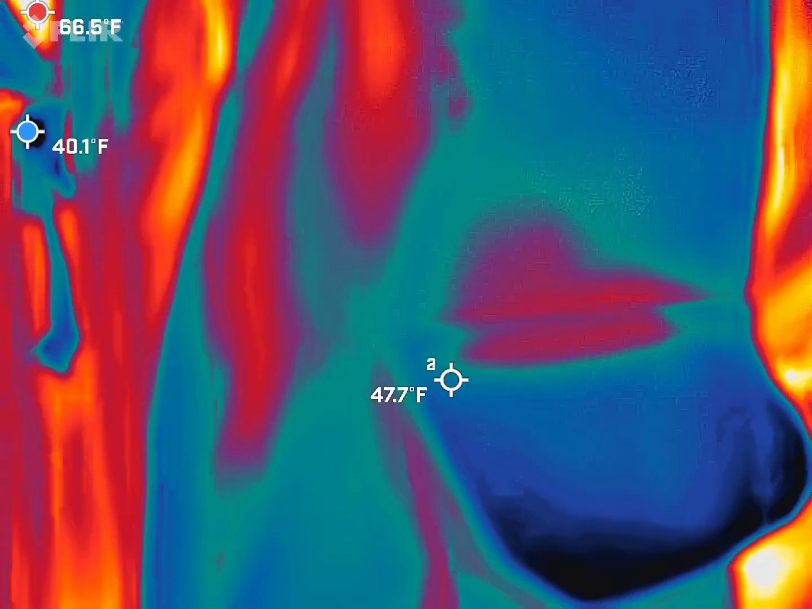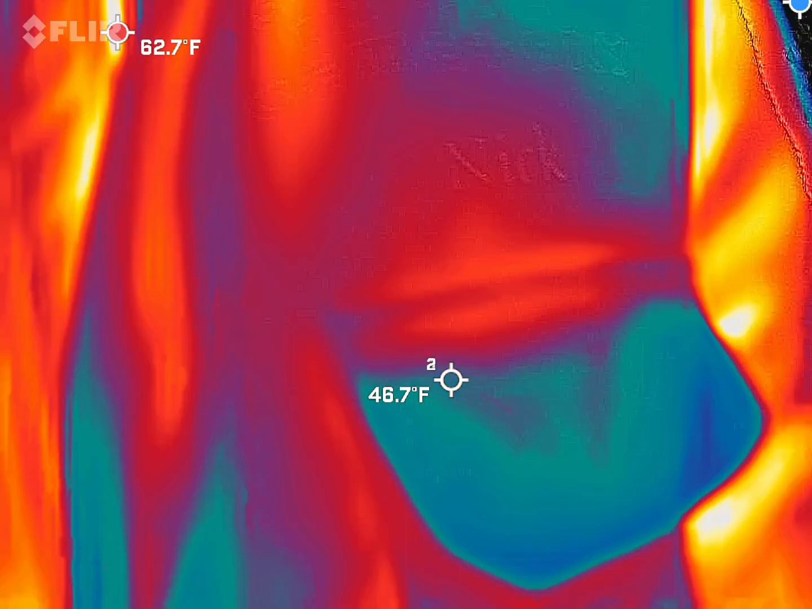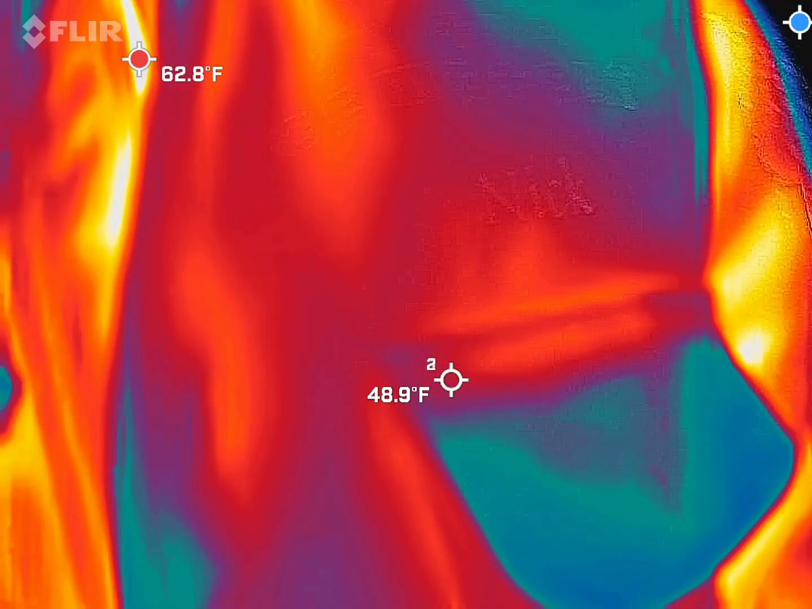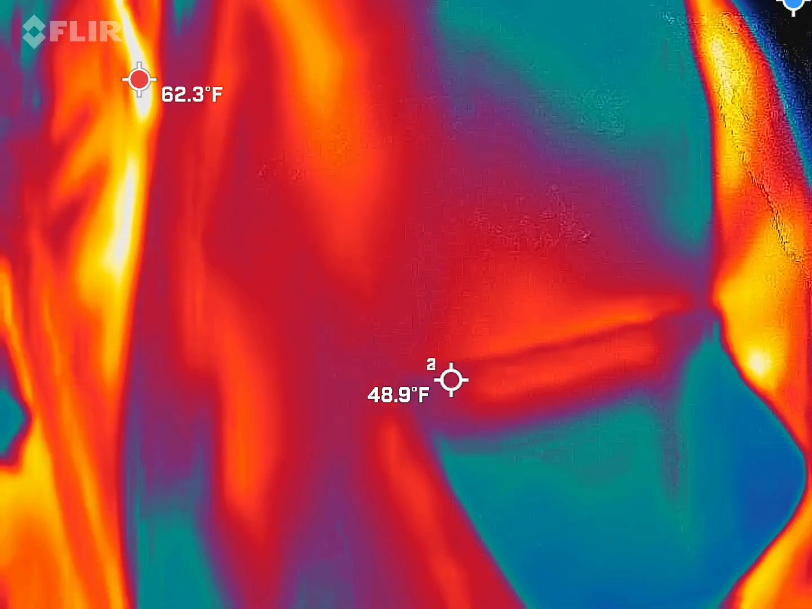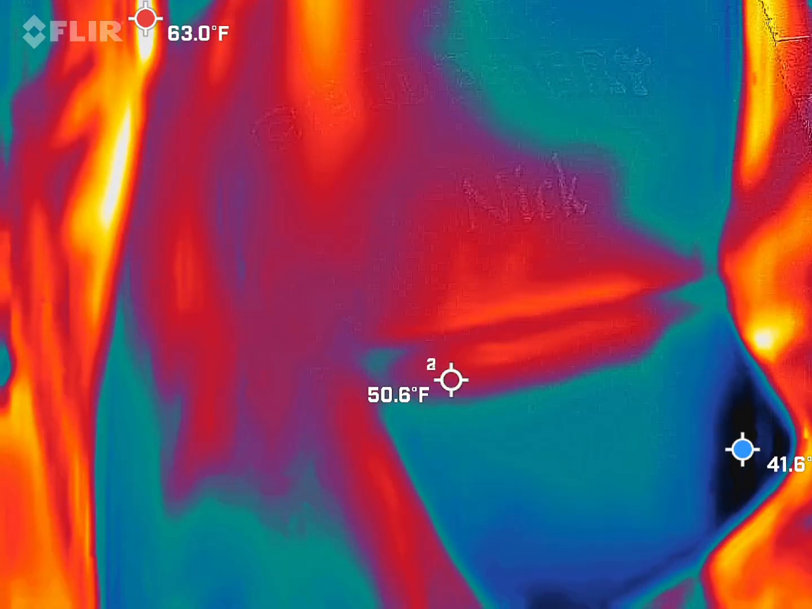Black is going to be the coldest. I'm looking for 15 plus degree temperature drops out here. It said it's going to be about, I think it said 50 to 52 degrees ambient for us. So I'm going to be looking for 35 degrees and colder coming out of the blue dot that's bouncing around the screen. I'll explain that in just a minute.